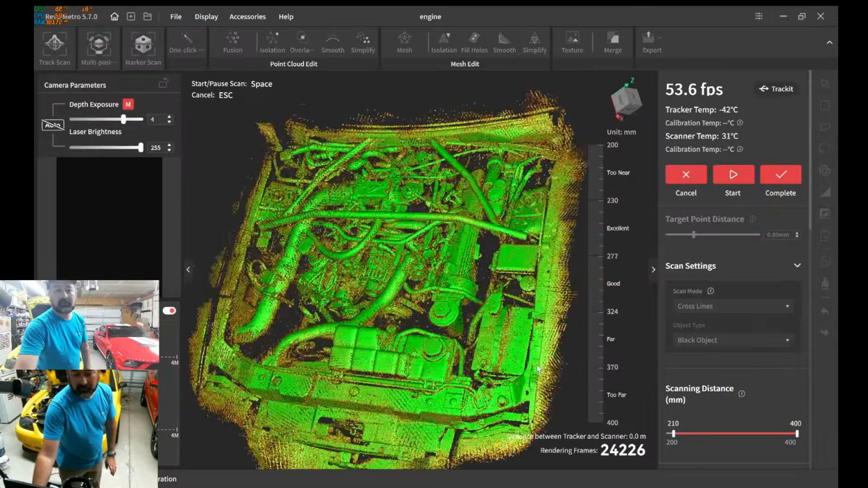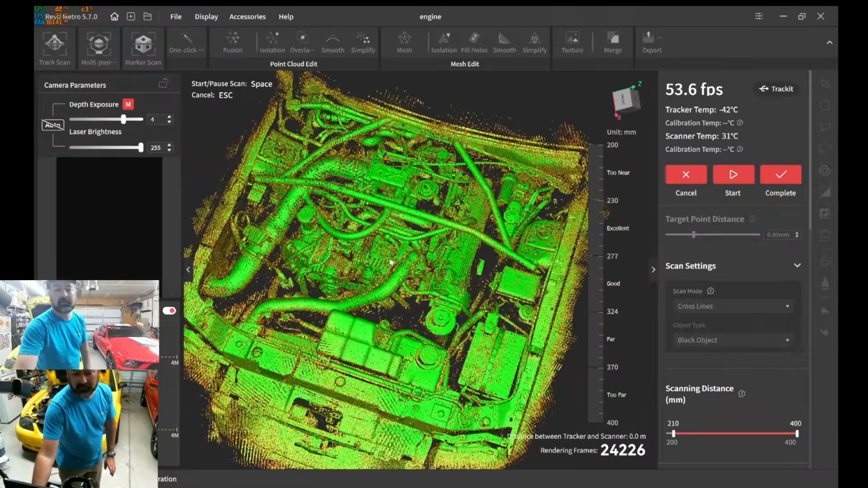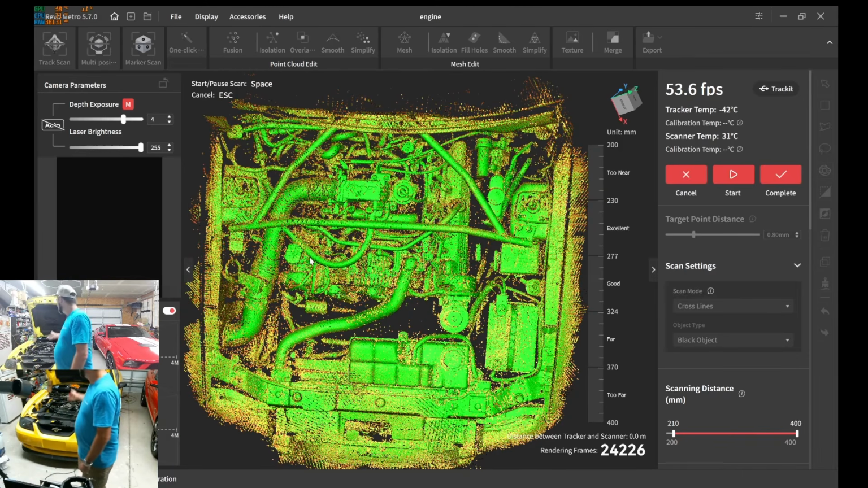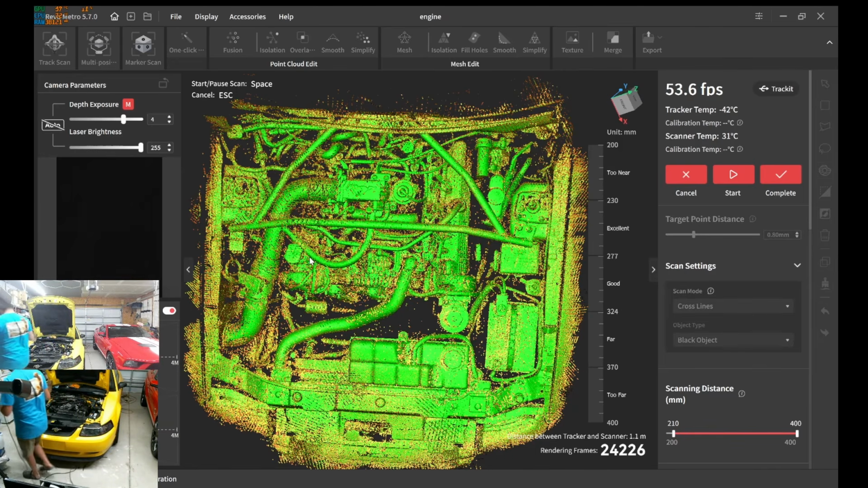I got a little bit of that firewall. I mean, the inner fender liner. I could get that valve cover a little bit better, but honestly, there's just so much stuff. That intake is blocking between the intake and that. You know, let me try.